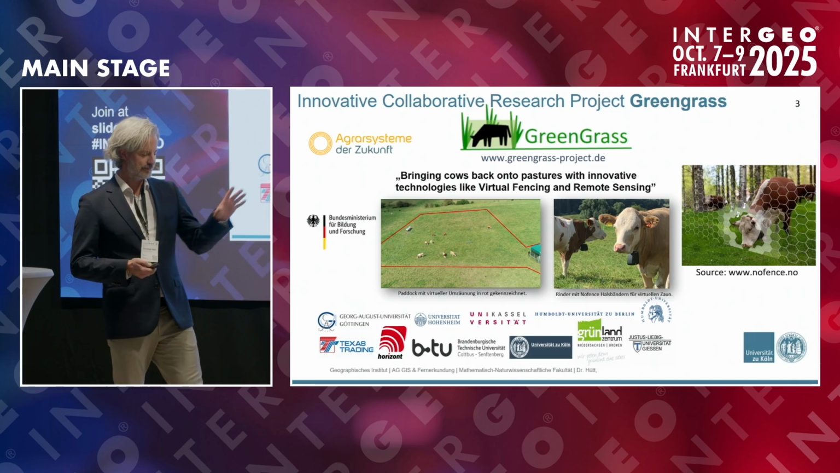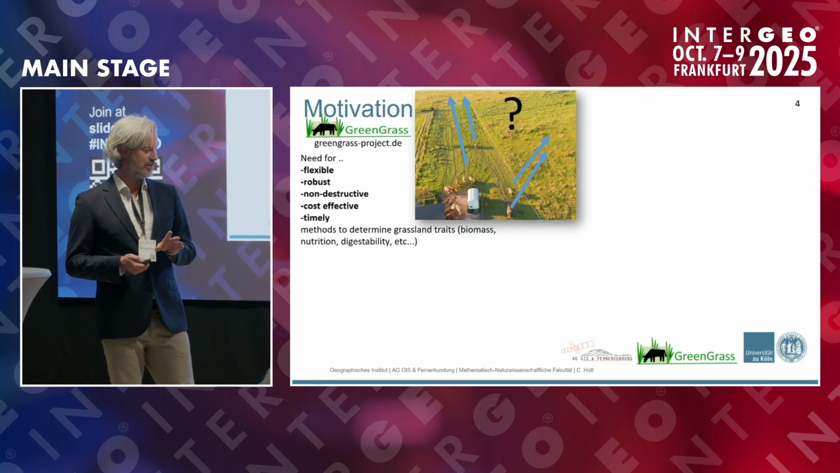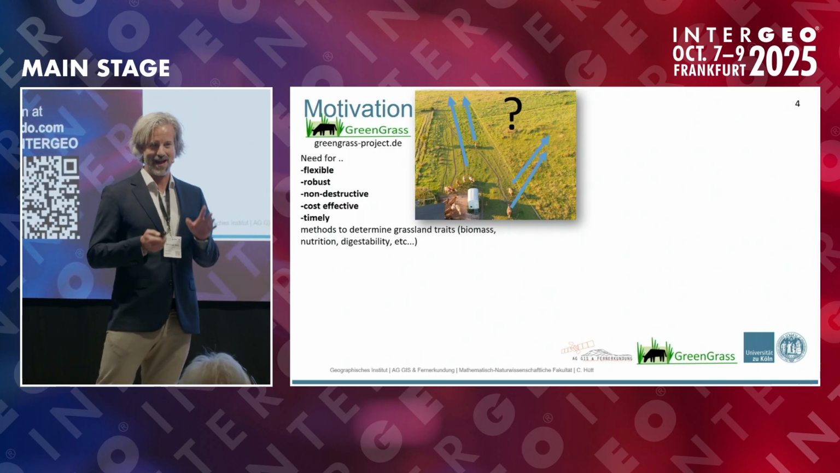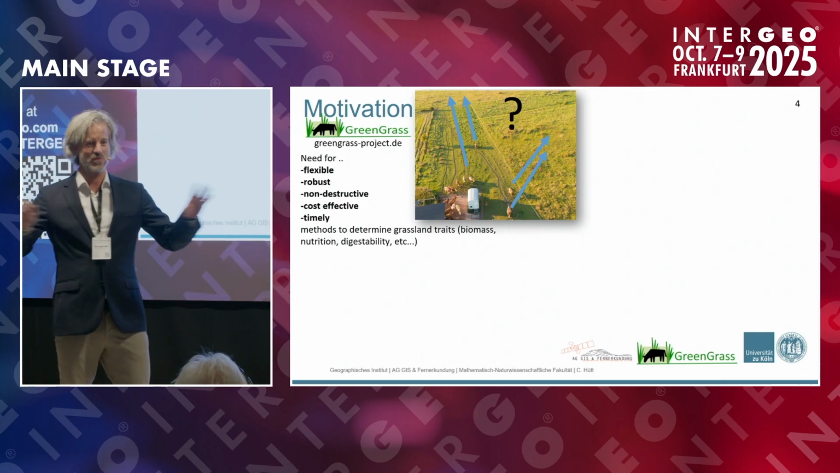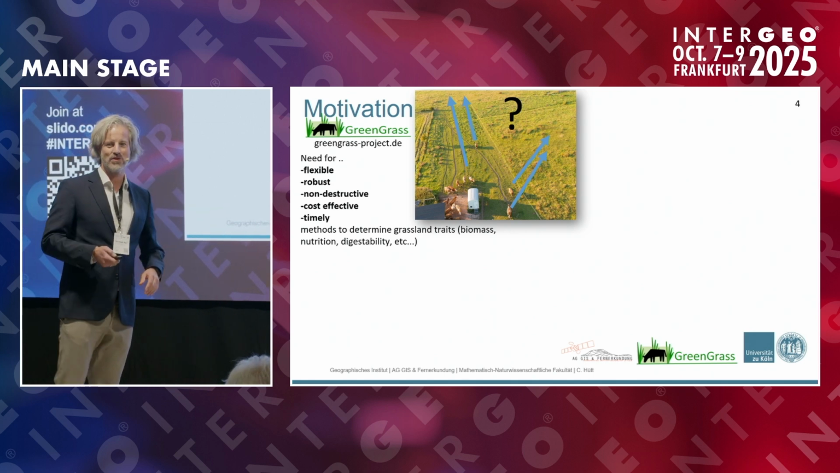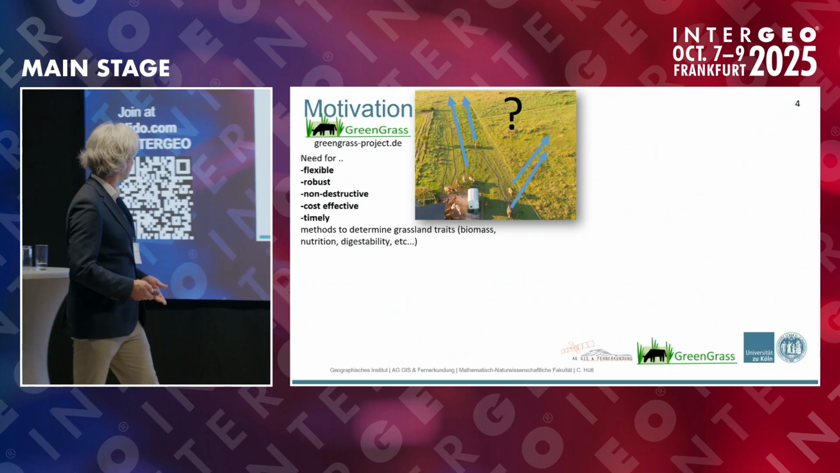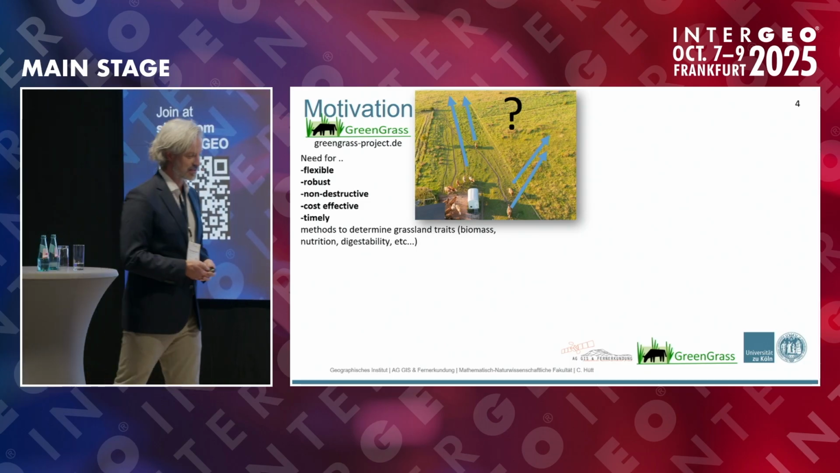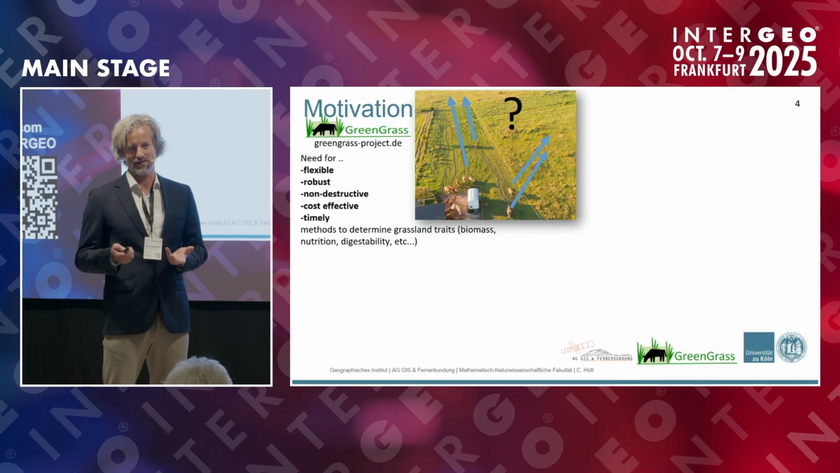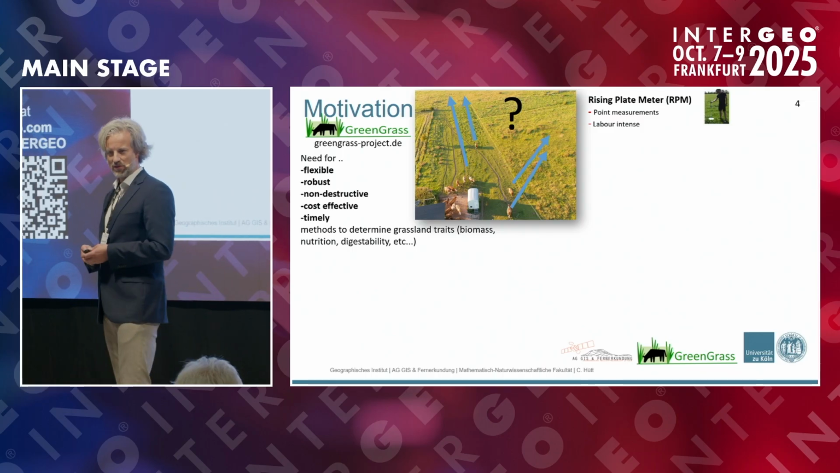Besides this fancy technology, we were responsible for evaluating the paddock and the grazing, because now you can put the cows where you want them in the environment. You have the problem: where do you want to put the cows? You need a flexible, robust, non-destructive, cost-effective and timely method to evaluate the sward. There are some methods already around.